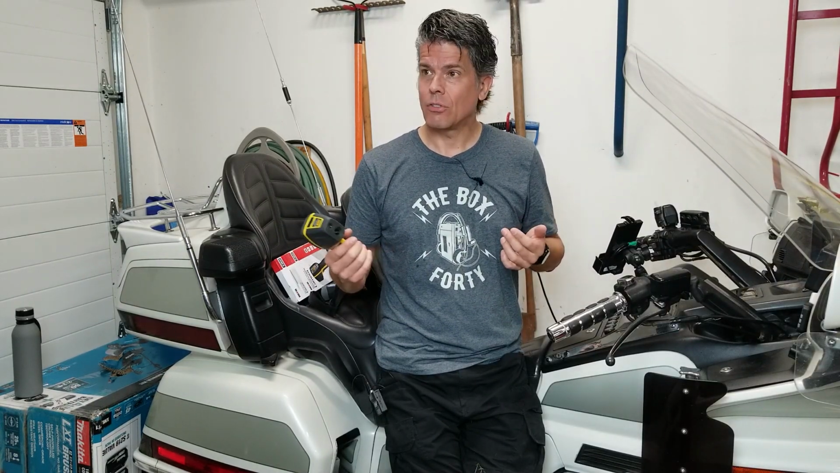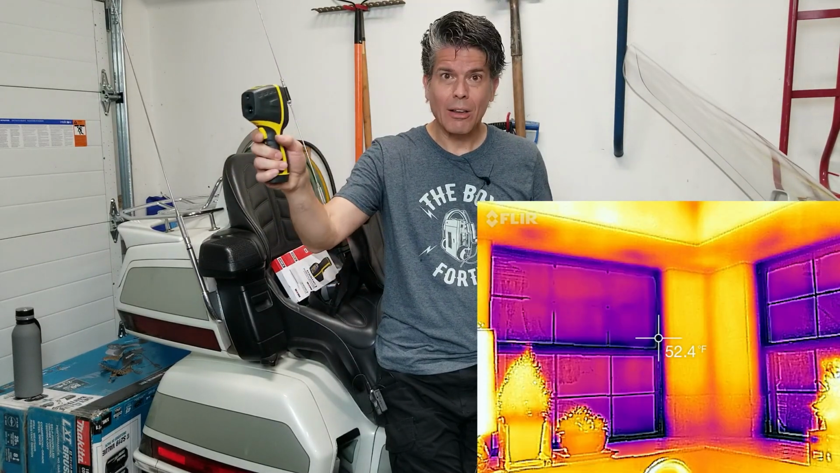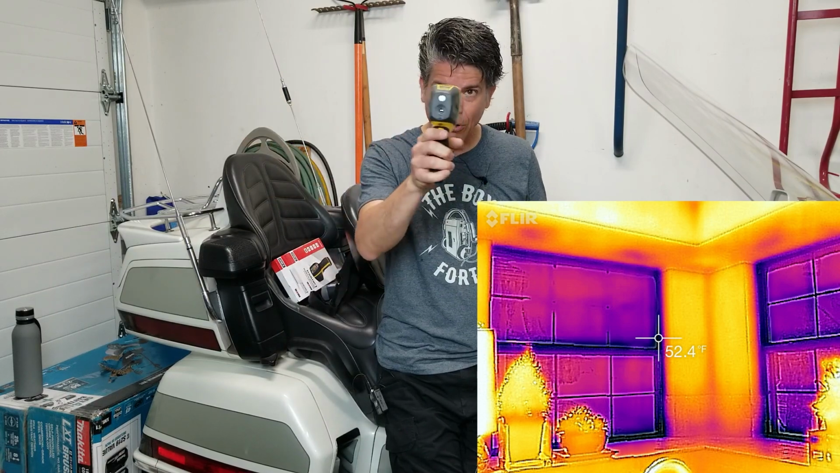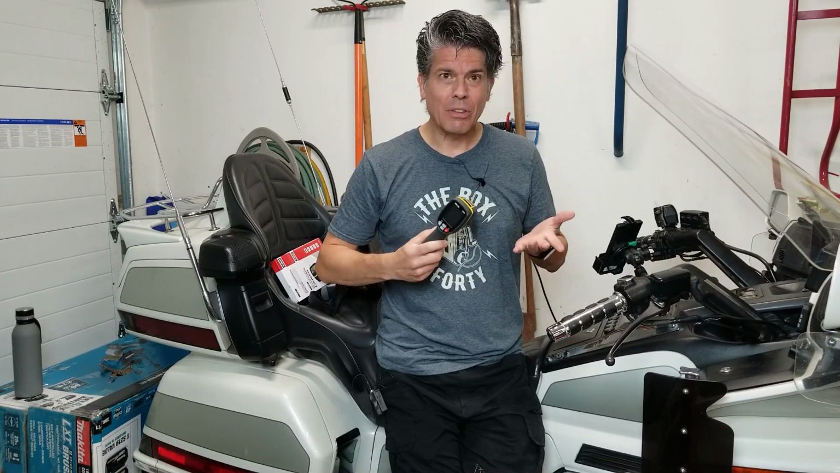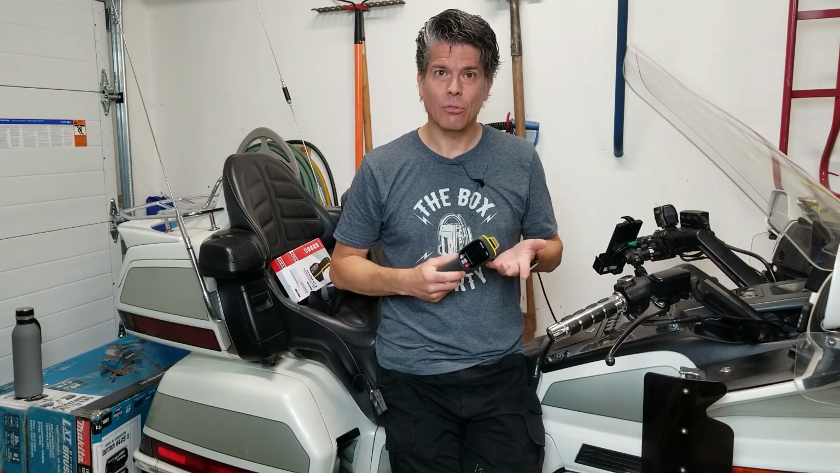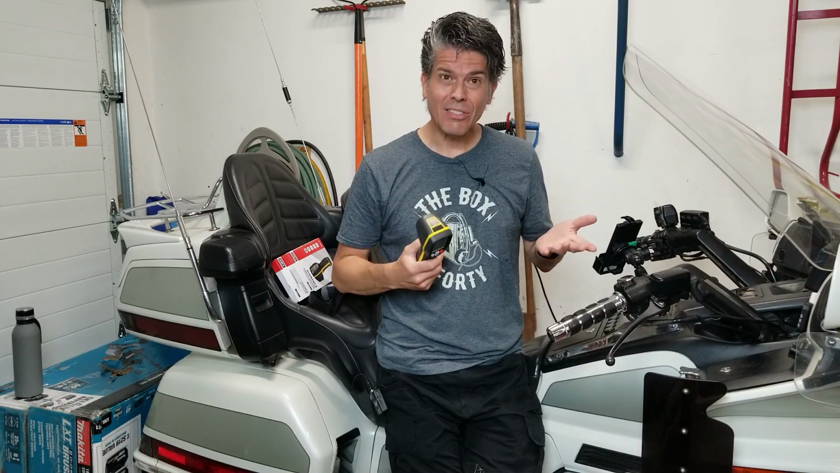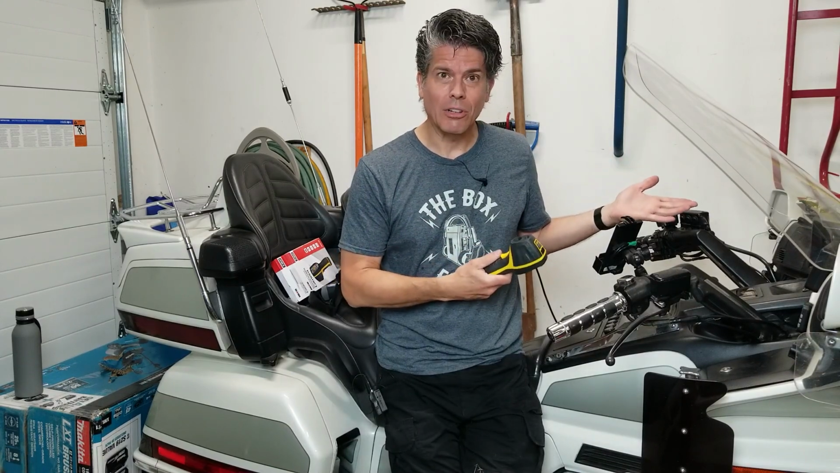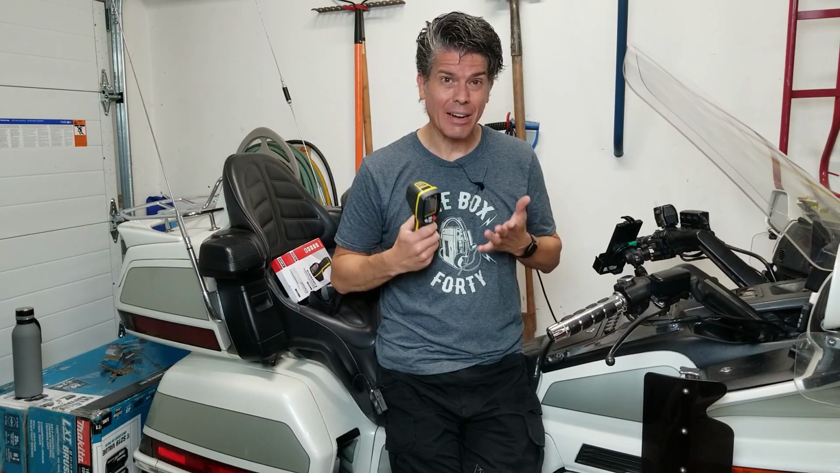In your house, if you've got heat loss in your house, point this at the wall in winter time and it'll show you where the heat is escaping, because the wall will be different colors depending on how much heat is escaping from your house. So even something as simple as that, where you're going to insulate your house to reduce loss of heat, you could easily pay for this in energy savings. You could easily pay for this in time saved trying to diagnose a cooling problem in your motorcycle. So yes, it seems like a luxury tool, but it's really handy and it has a lot of different uses.